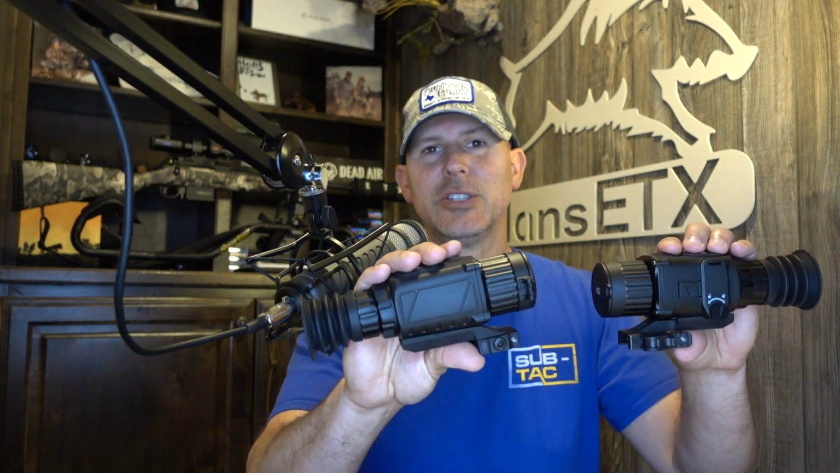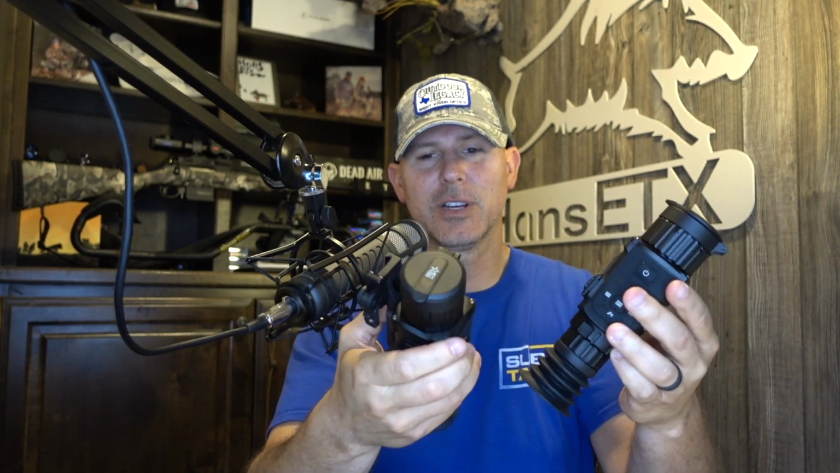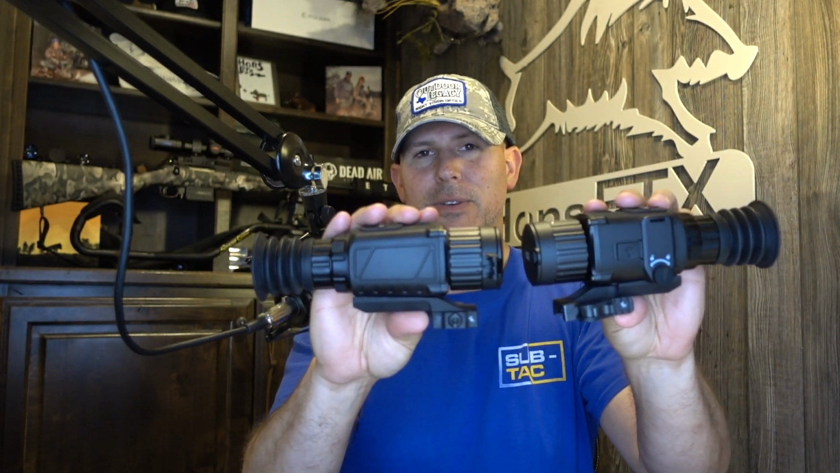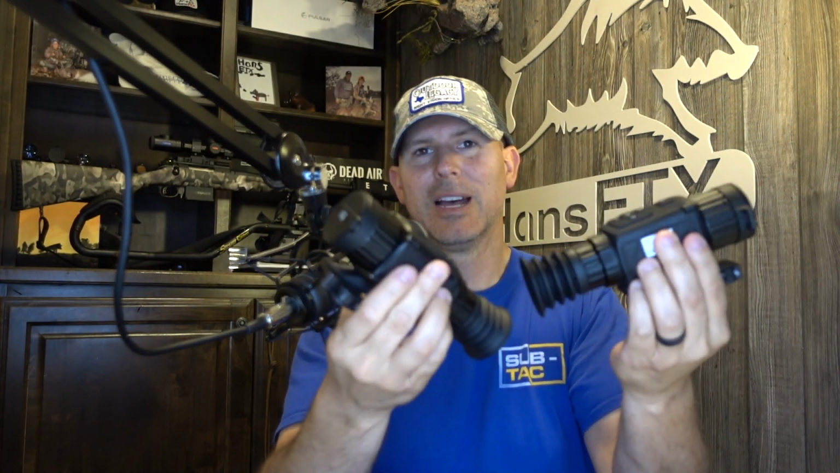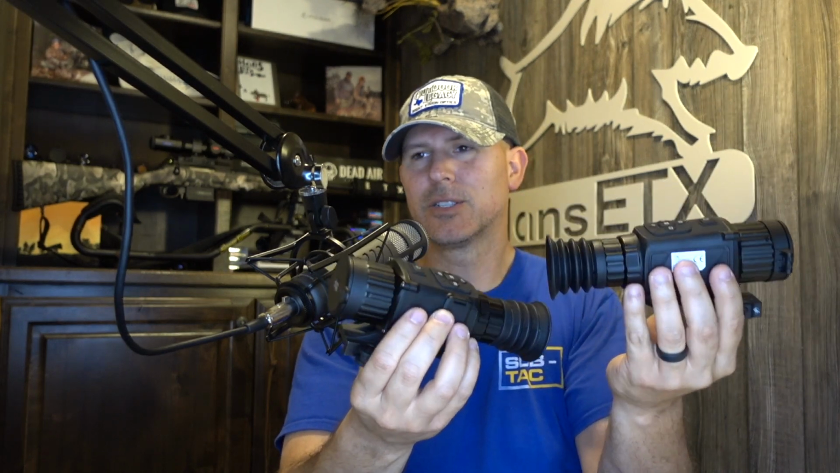So, the AGM Rattler TS25 and TS35. If you're looking at these things side by side, you can't even tell the difference. I mean, they look identical. The only way you could really tell is the objective lens size. So as we run through the specs, I'm going to tell you the yardages and the ID ranges. You're going to get to see some animals at different yardages, so you can get an estimate for yourself. If you have a question, just comment on this video.